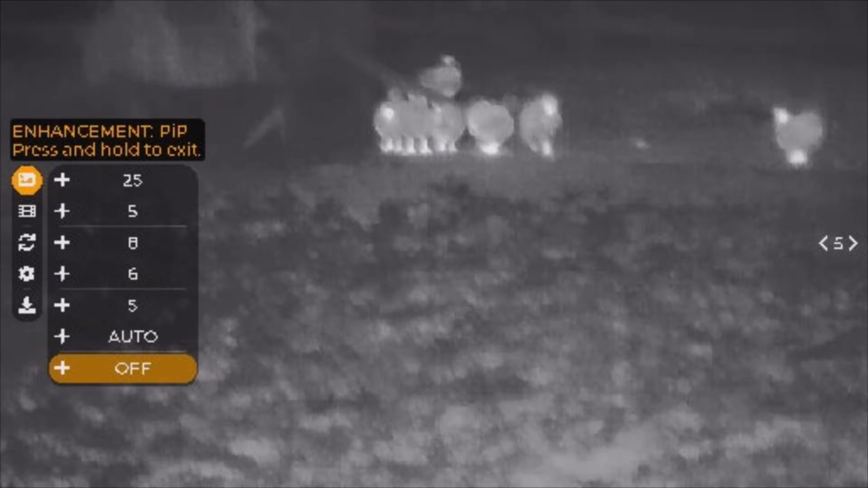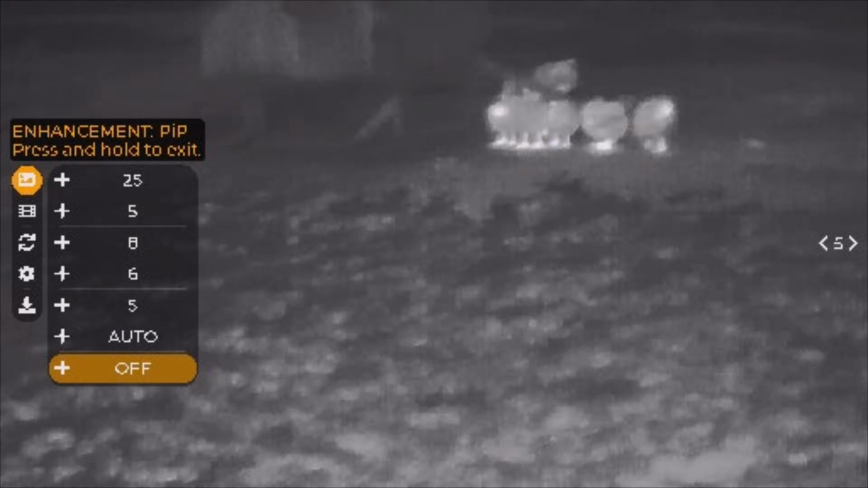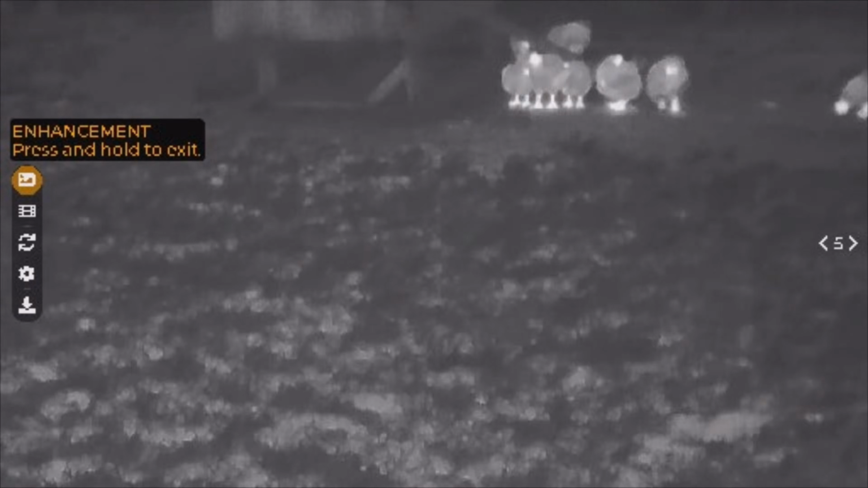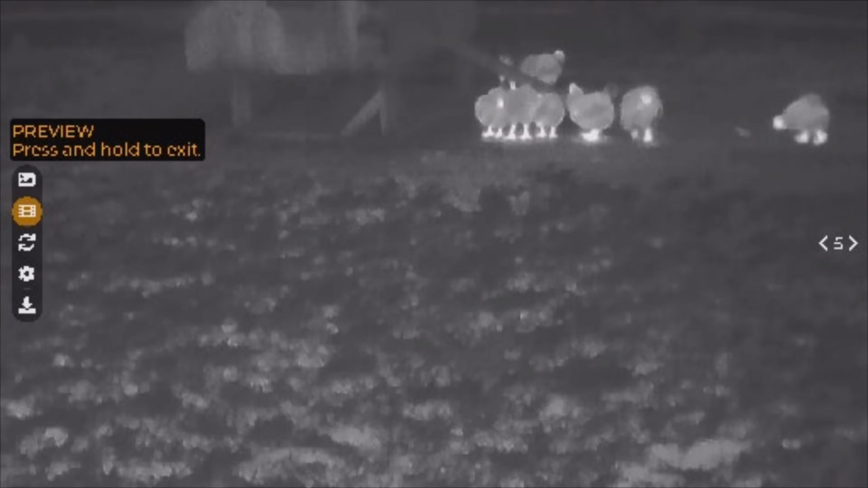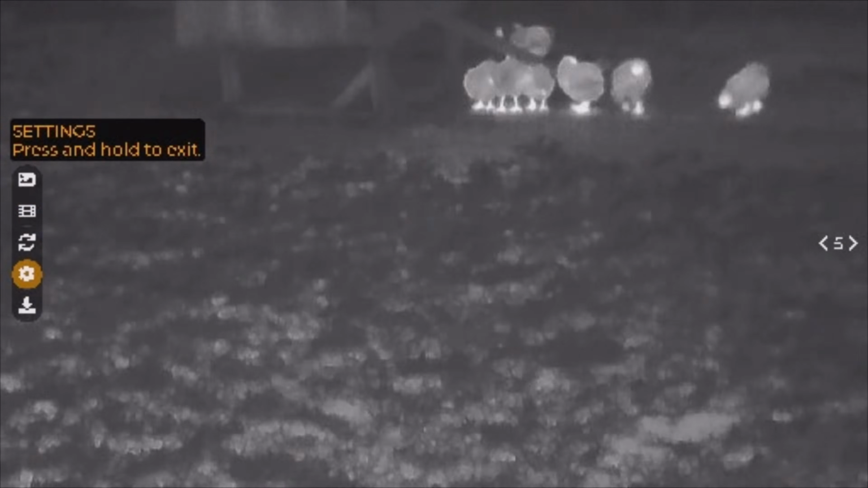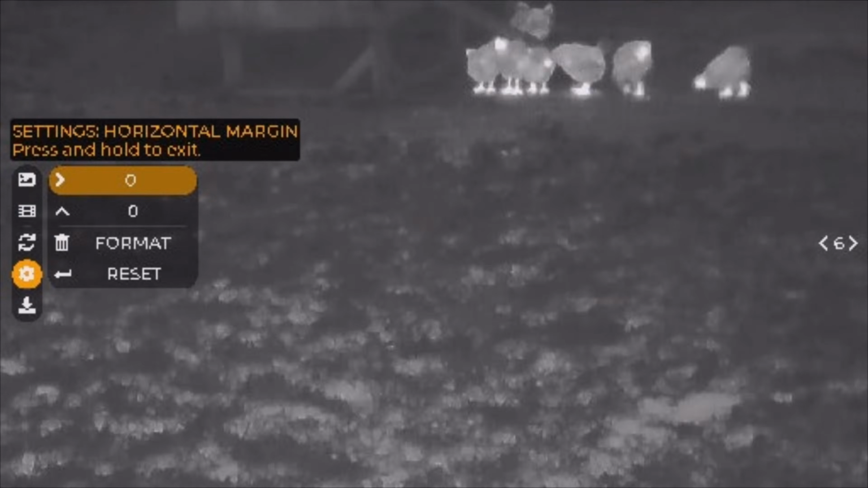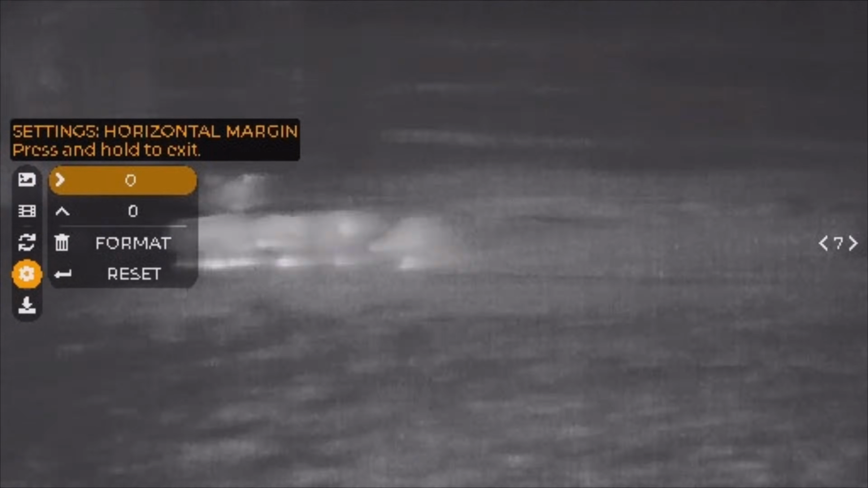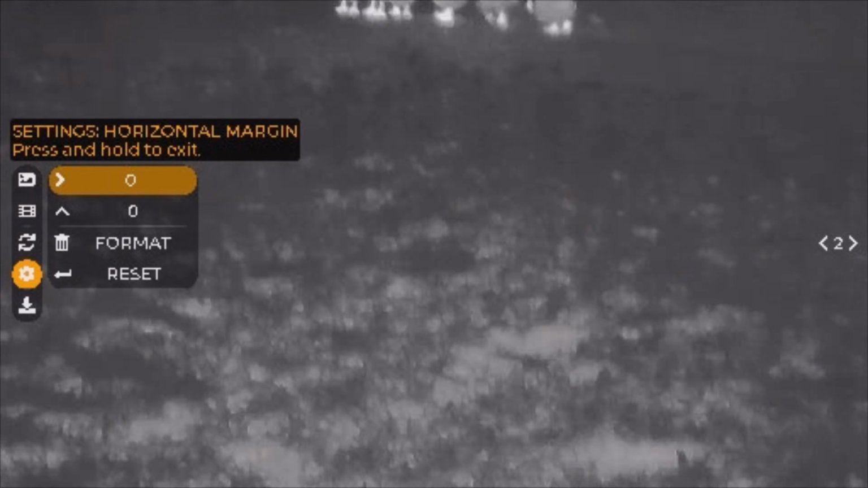Got auto for the shutter mode, and then you've also got a PIP enhancement. So there is the first bar. Hold the button to close that menu in the middle. Preview, see the videos and photos you've taken. Compass, settings, which has horizontal and vertical orientation of your viewport in the middle here.